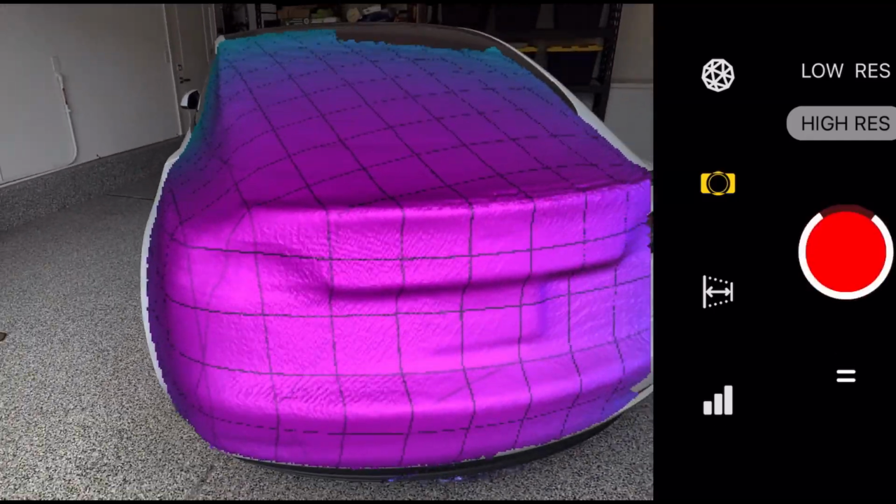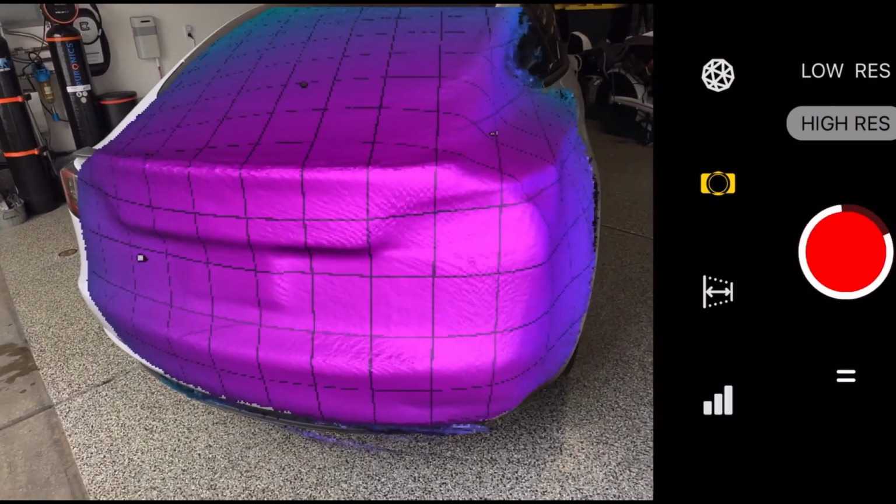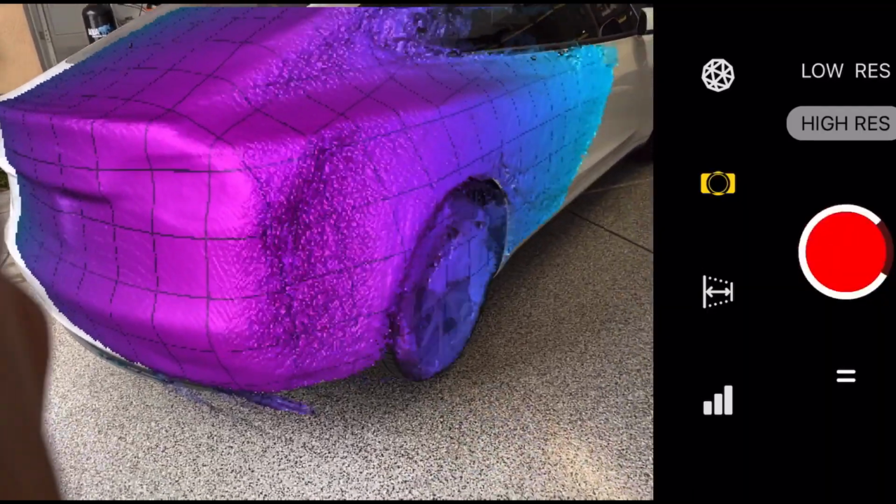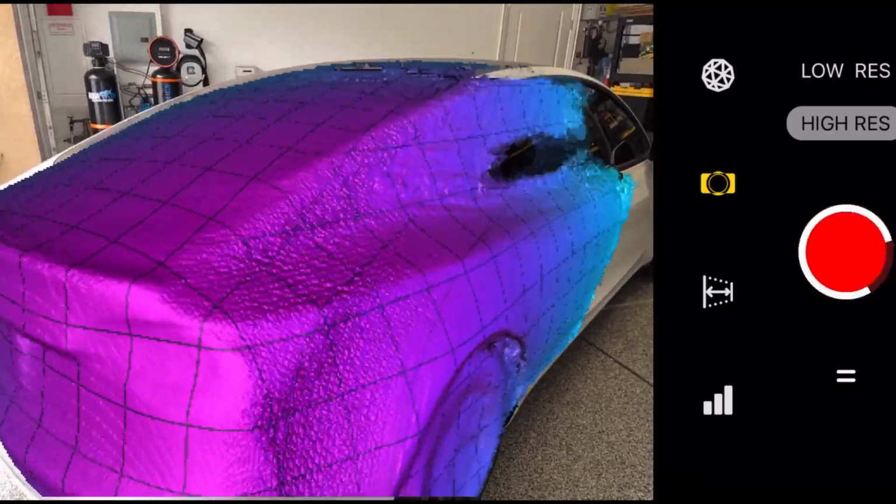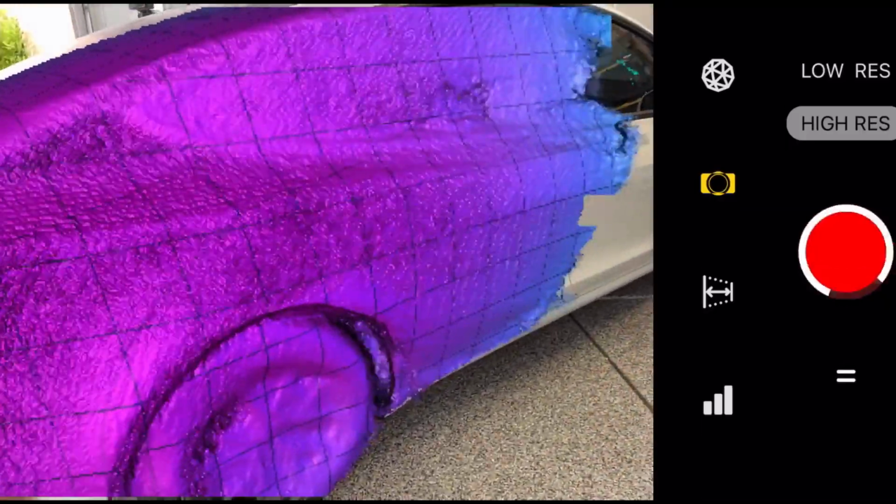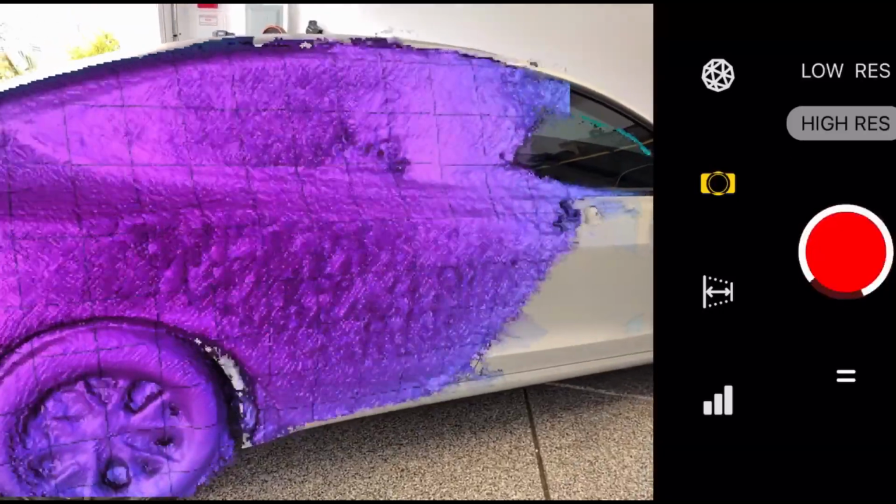And again, I'm moving across this more of a 360, and it's kind of difficult to do in the garage, but the output is much better under shade. So for some reason, when the sun hits it or there's bright sunlight, it doesn't pick up all the details. So if you have a large garage, you can probably do this a lot better.